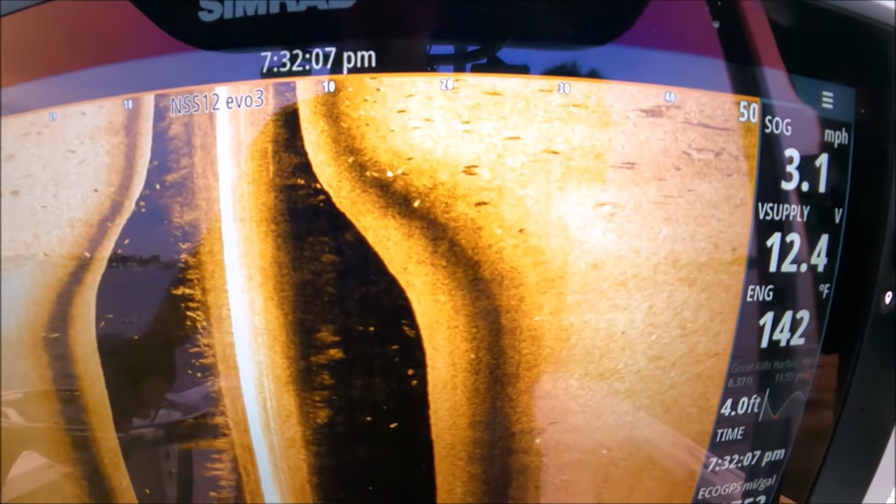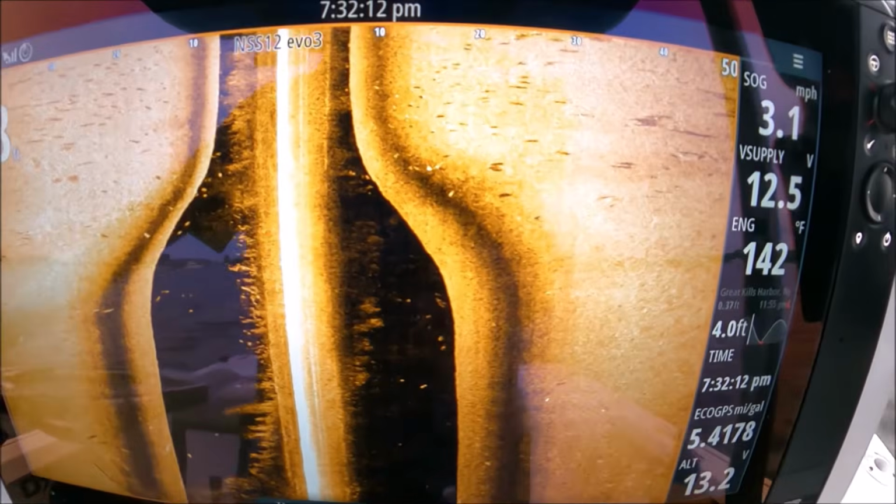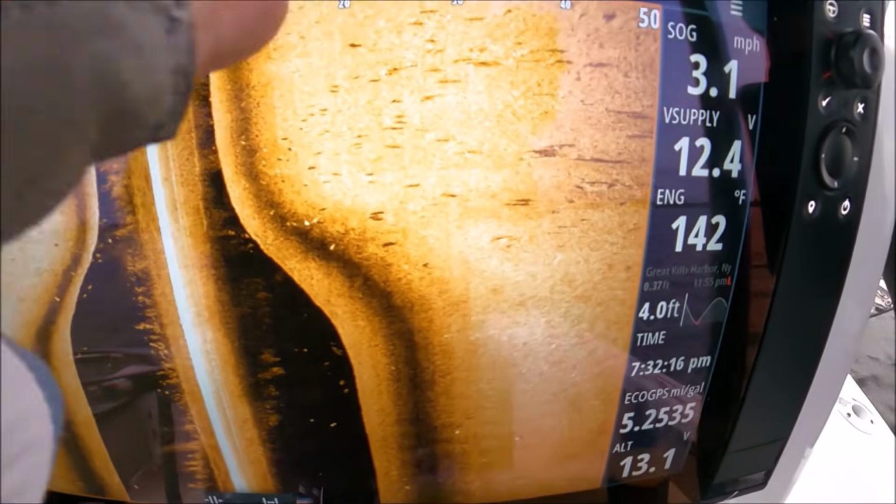All those fish. Up in 7 feet of water, man. They're sitting right on top of this hump, Mike. That shows you how valuable side scan is, guys. I see all these fish.